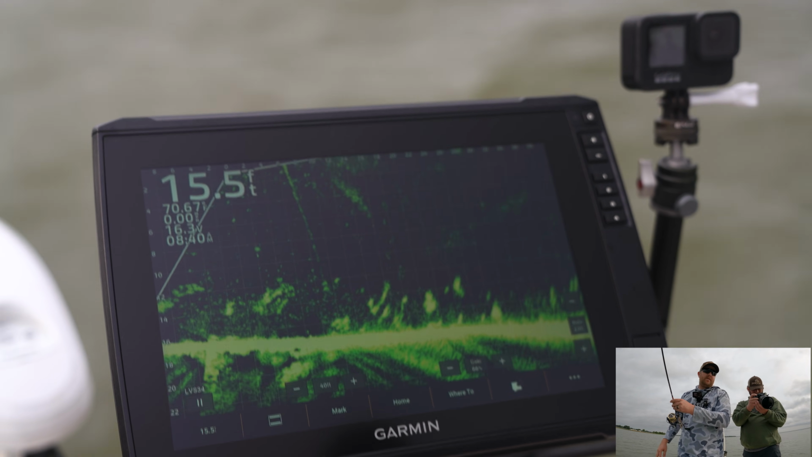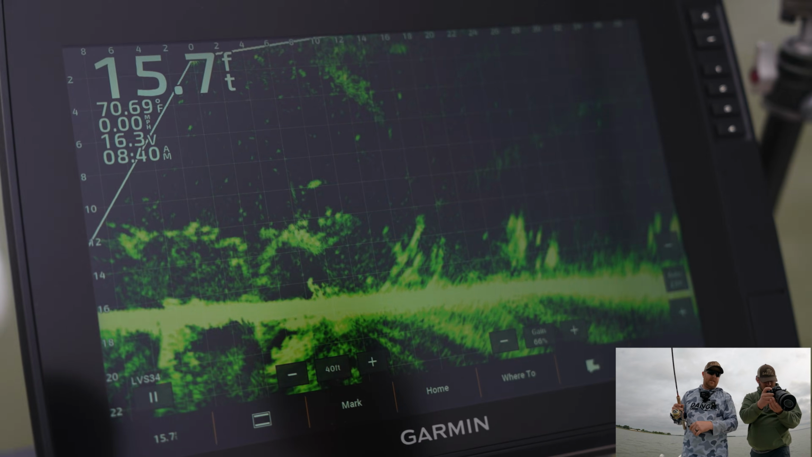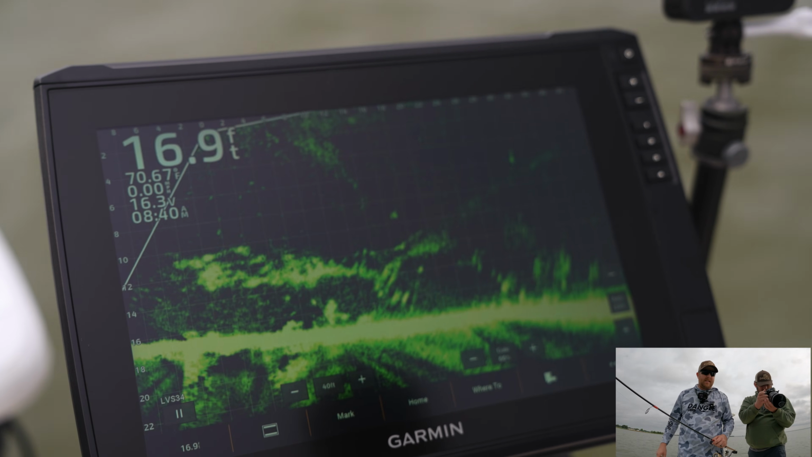So, you know, the wind also has effects on the current. There's a ton of shad, as you can see. I mean, we're getting tons and tons of shad down there. Nothing followed me off of that pile, but it does look like there might be something down in it.